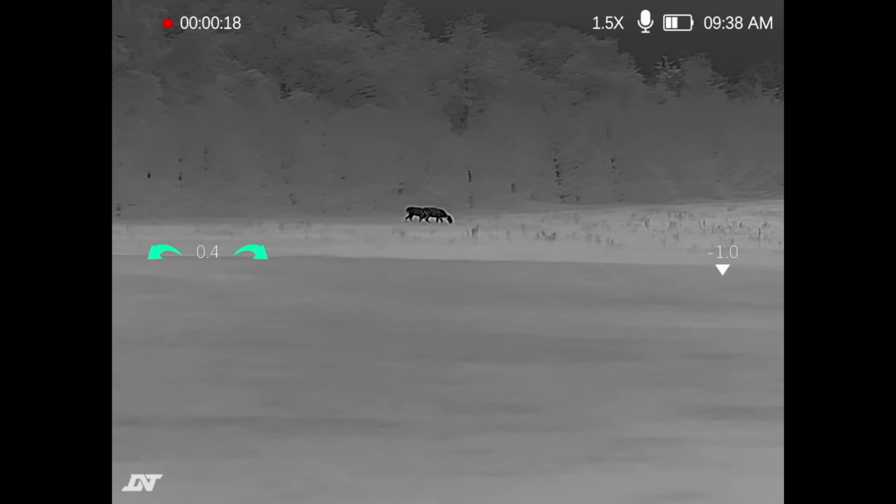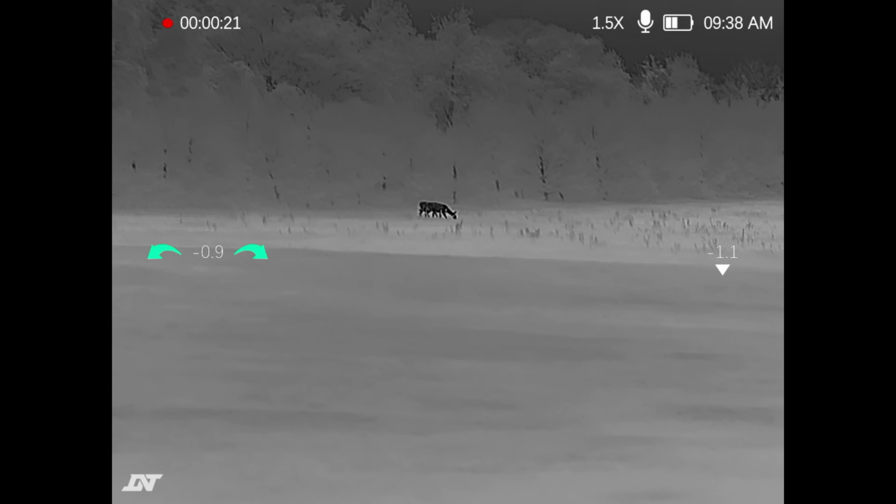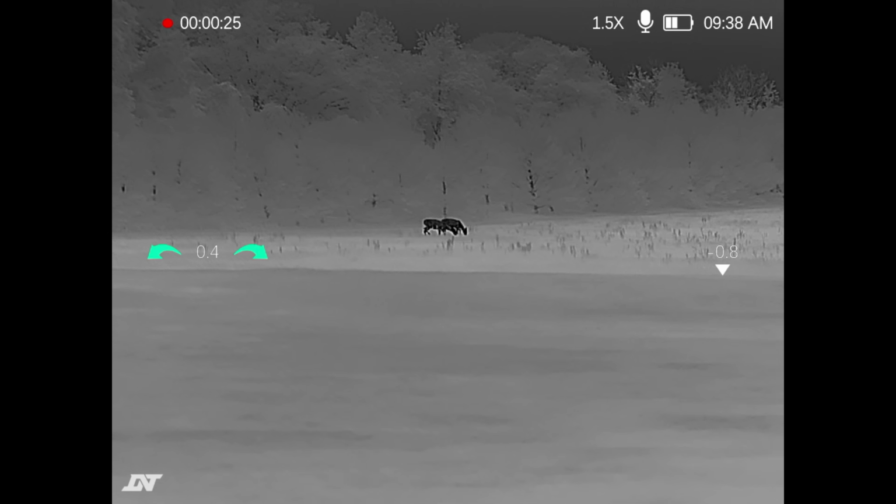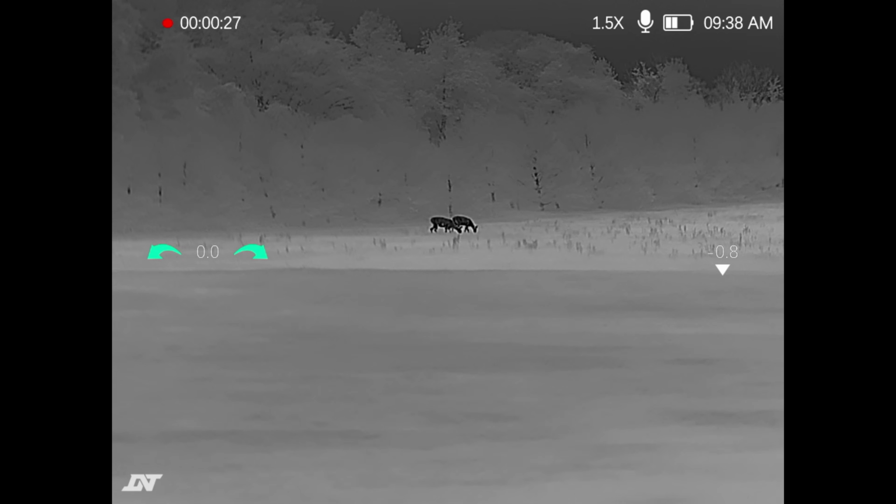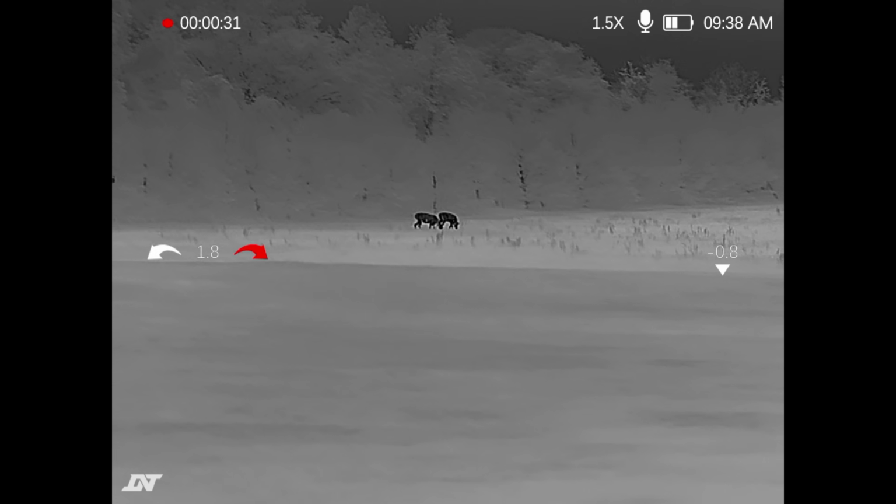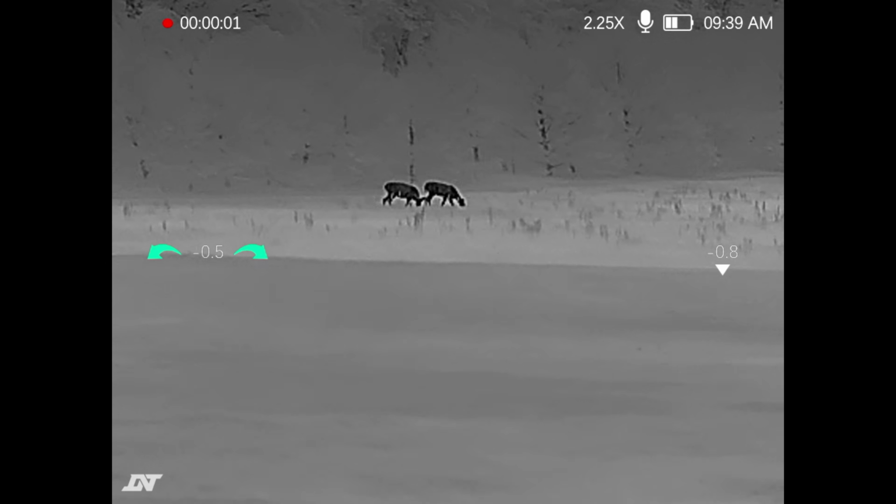So you can see I'm playing around with the focus again, just trying to get it perfect for you. That's me doing that by hand. See the gyroscope on the left-hand side? I like that. That allows you to keep your scope nice and level if you want to use the crosshairs. You can see I've removed the reticles here for this particular recording. There's a lot of different styles of them built into this unit.